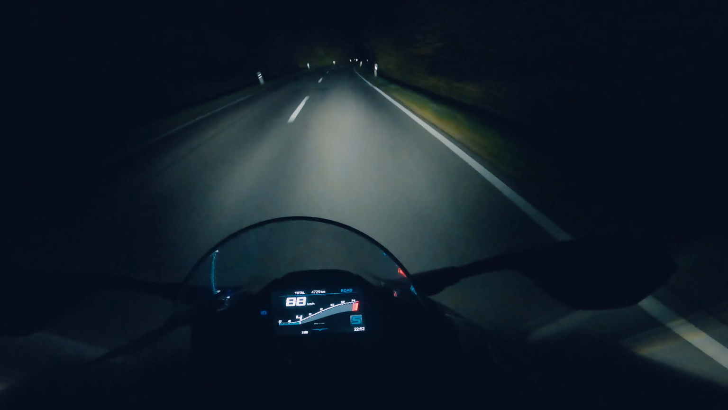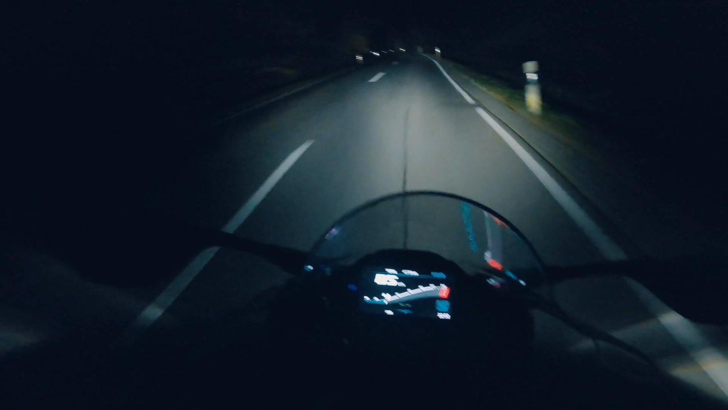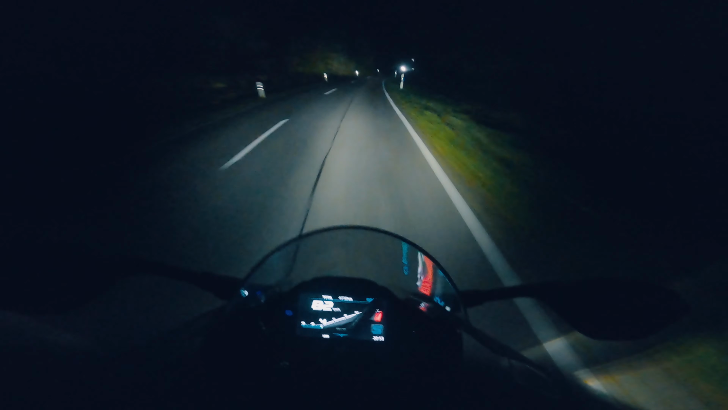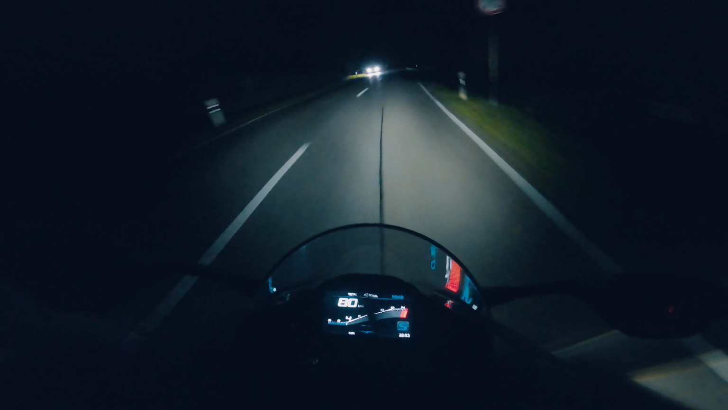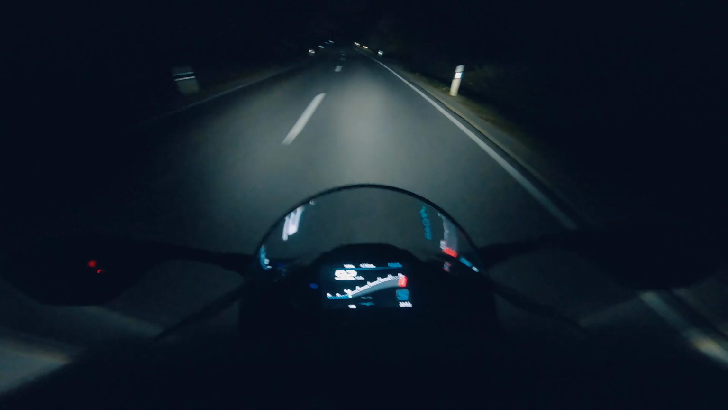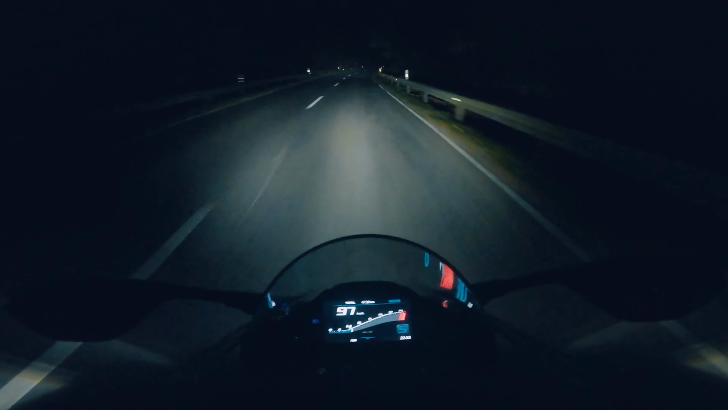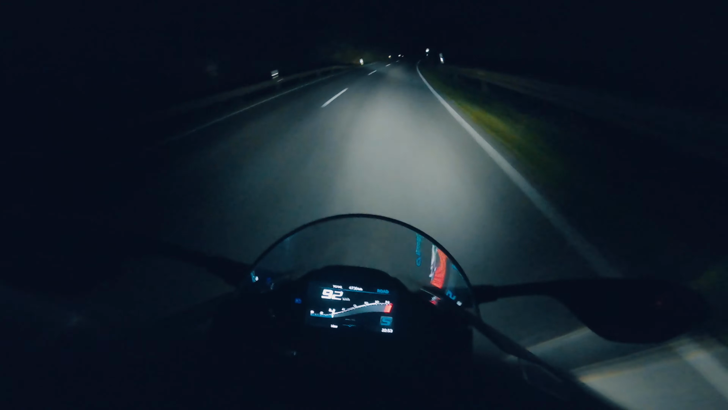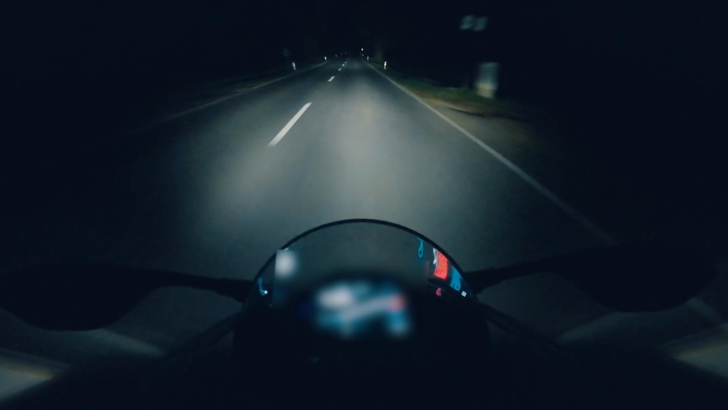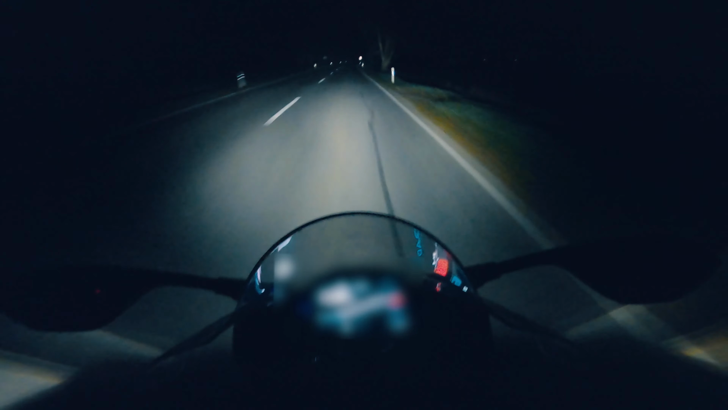I must admit, I shouldn't do this, but I sometimes ride with my tinted visor at night, like when I go to the gym, and then I just ride back home afterwards. I have no issues seeing. Obviously, I see much better with a clear visor now, but even when I ride with my tinted visor, definitely not such a big issue. And as you can see, the headlights are more than capable of illuminating the road ahead.